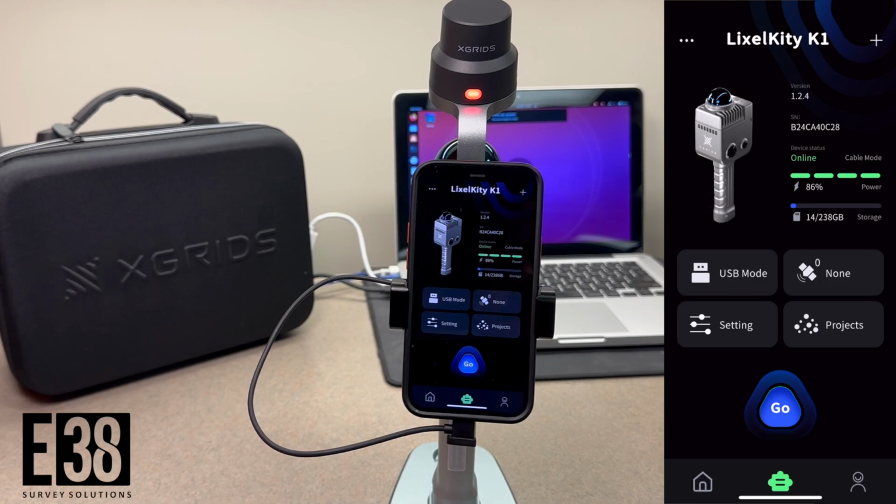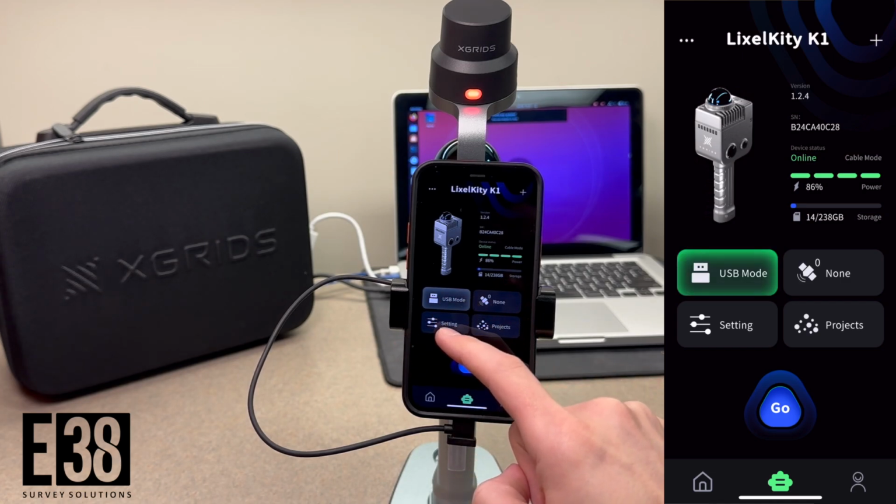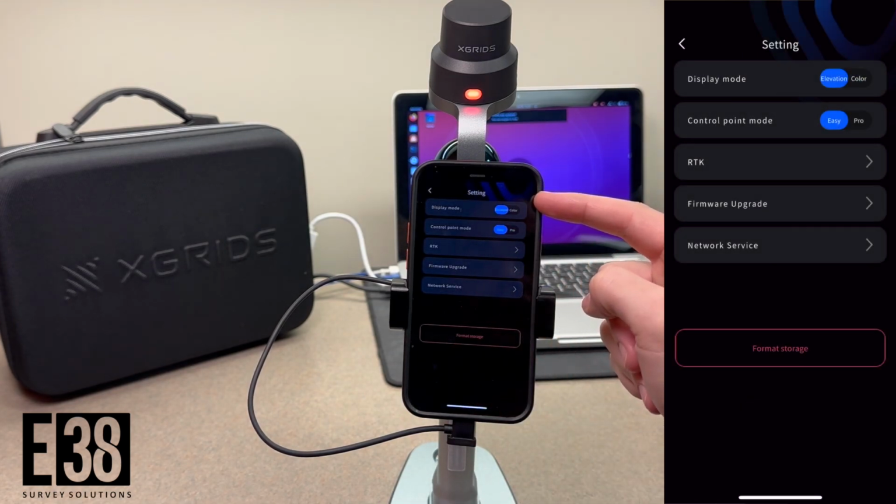From the main menu, we can look at what projects we have in storage, enable USB mode for transferring files to a computer, or go into our settings to adjust our display mode or connect to our RTK service and other settings.